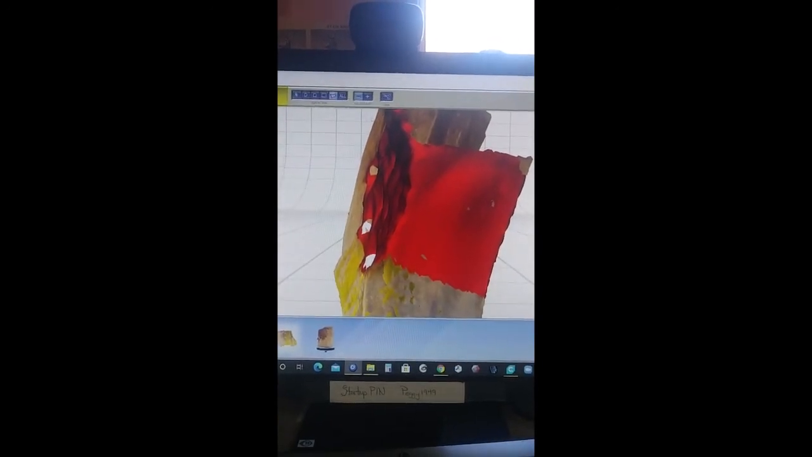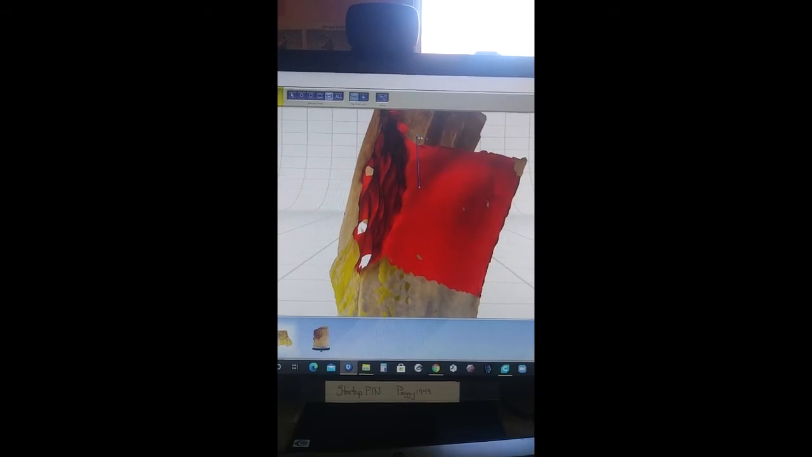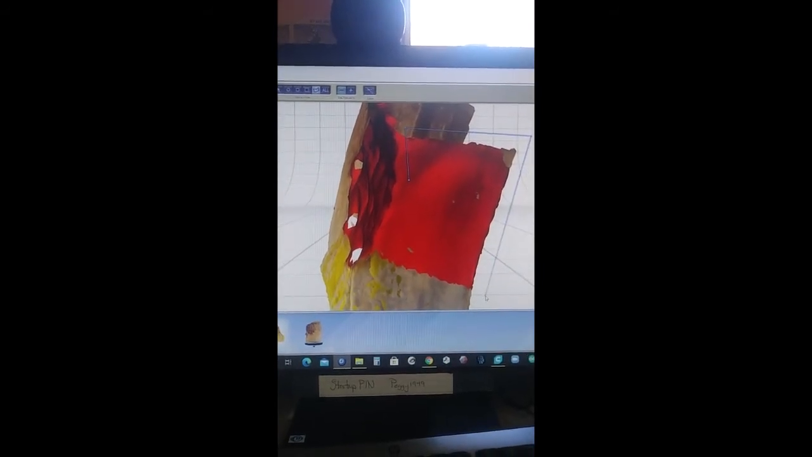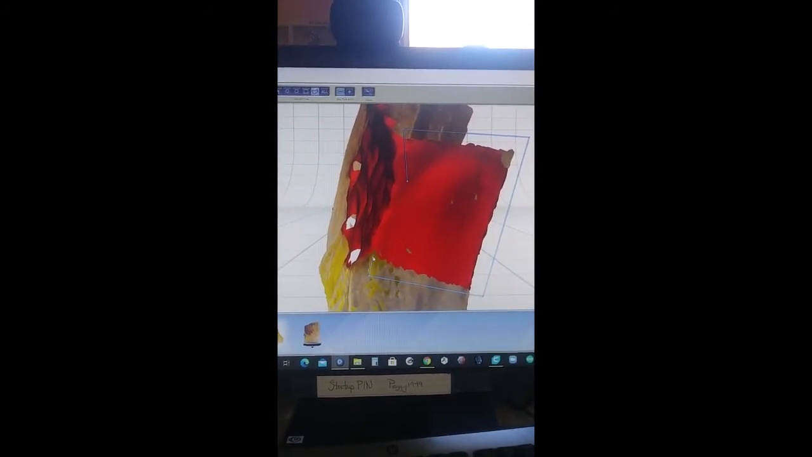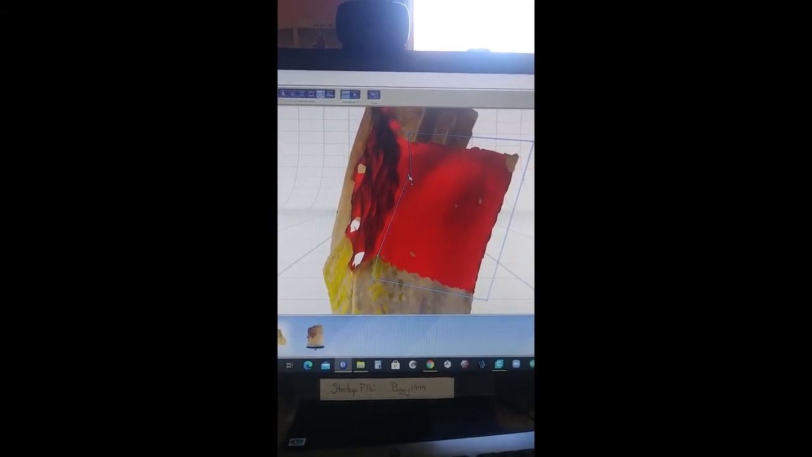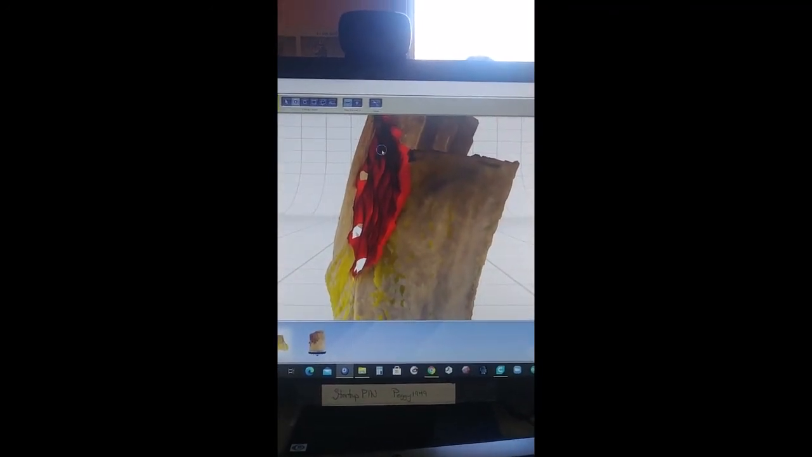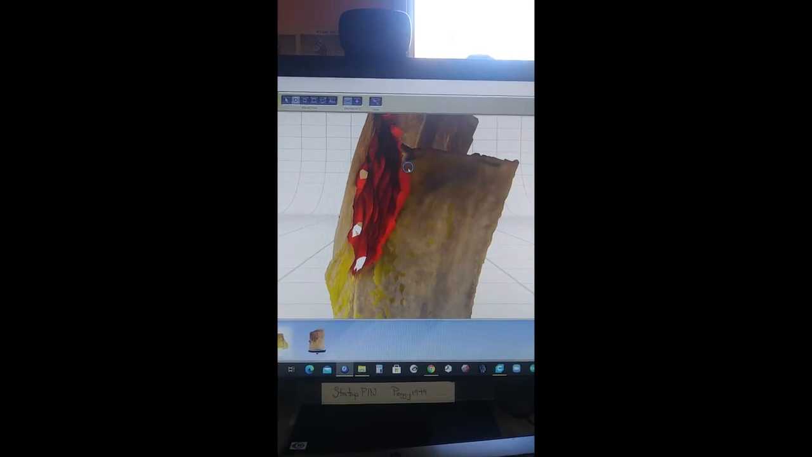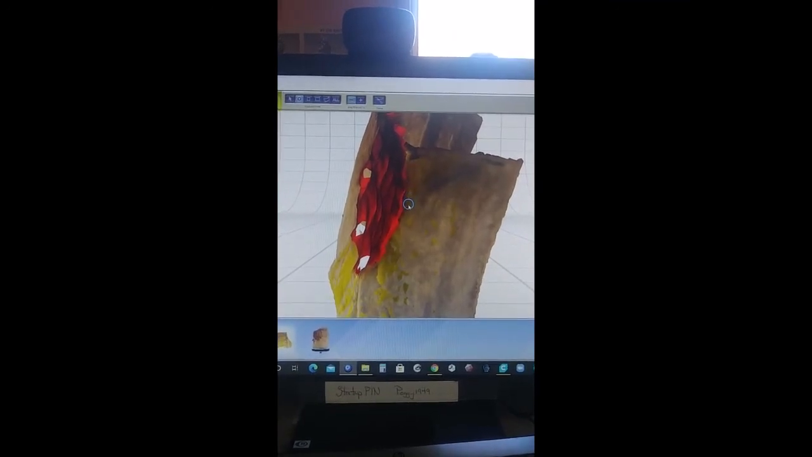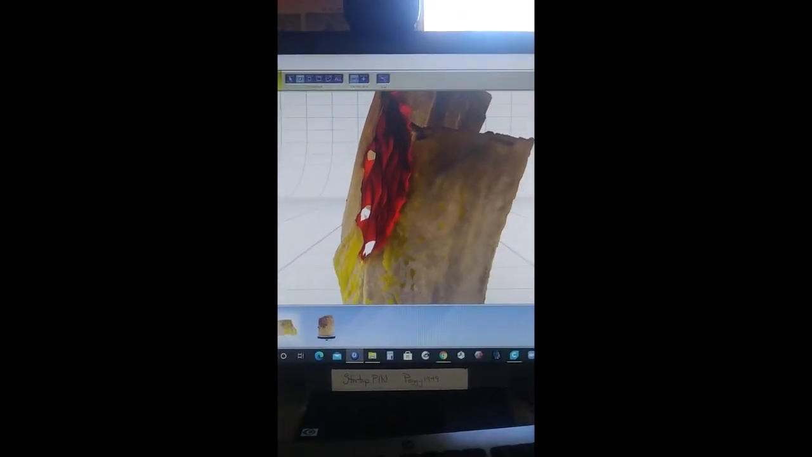This one lets me do a whole bunch at once. Oh, well, that's not quite what I wanted. There now, so I've removed all of the scan, I think, of the pinecone.